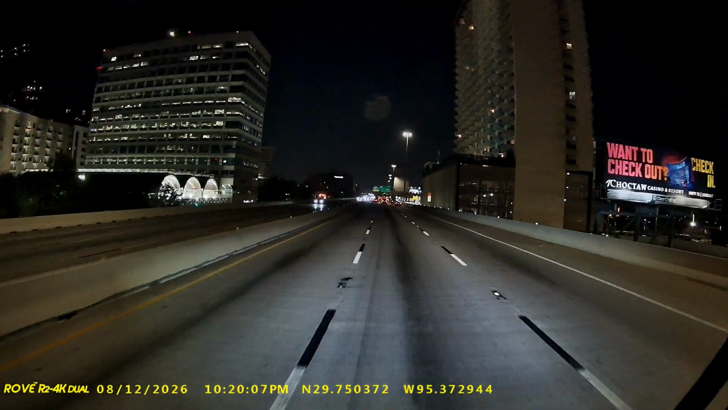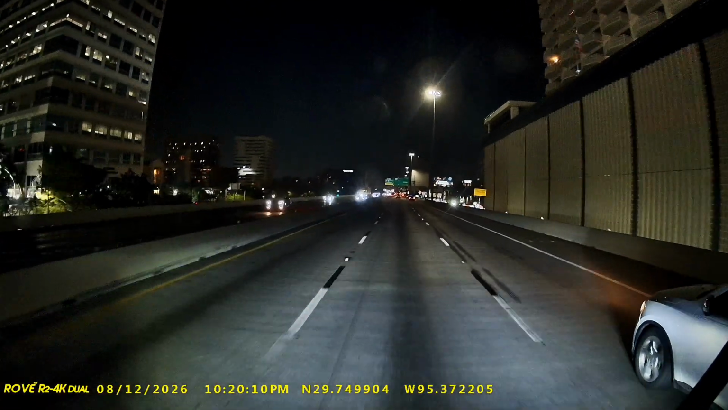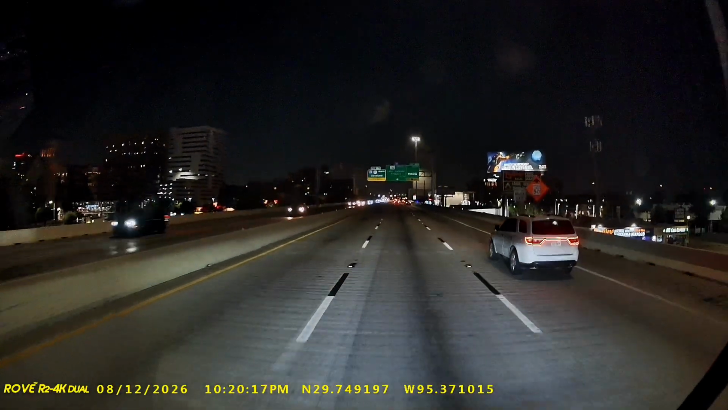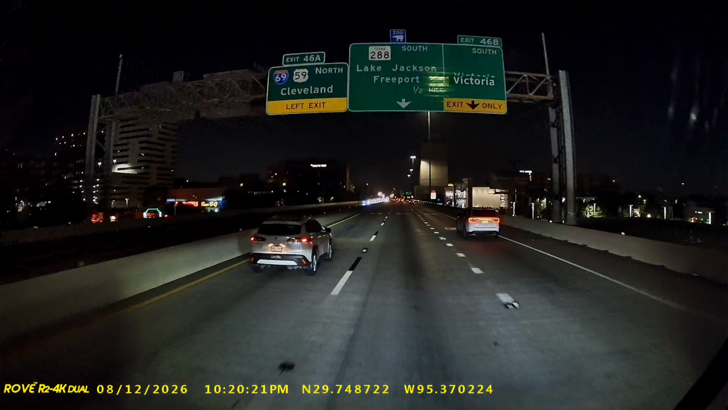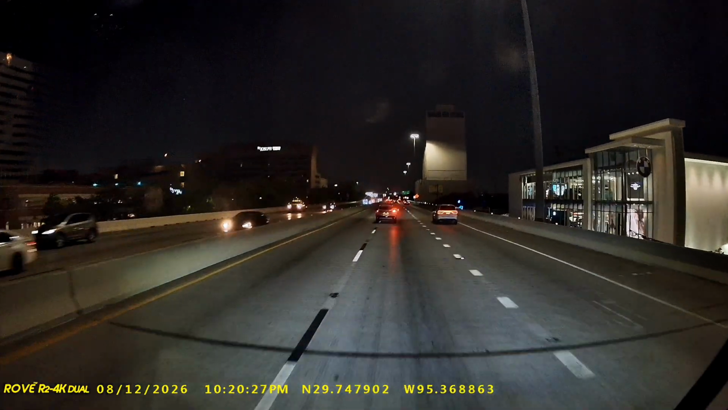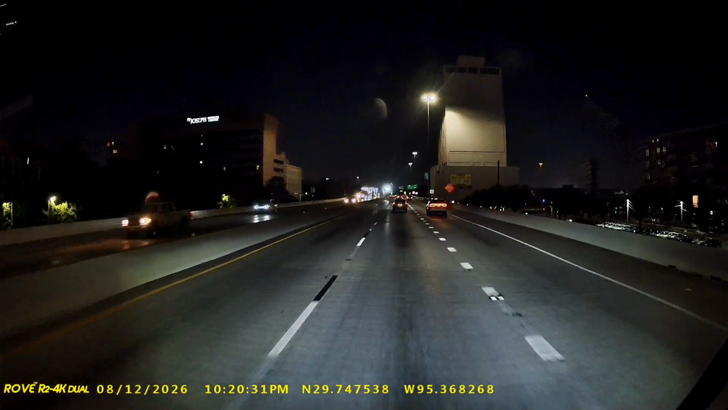Diesel humming. City fading in the mirrors. Another skyline behind me, another highway ahead. Houston after dark, yeah. It's the view from the driver's seat.